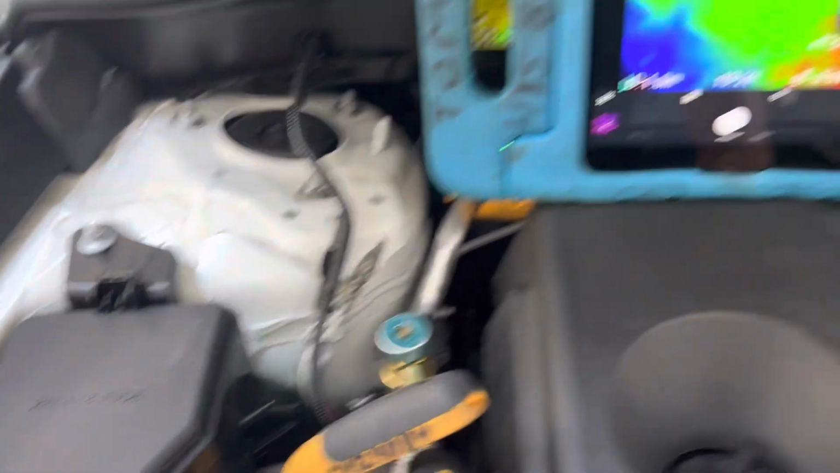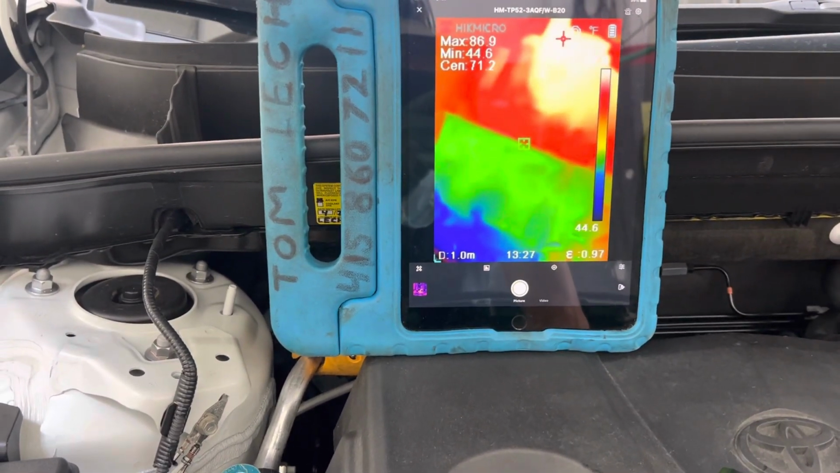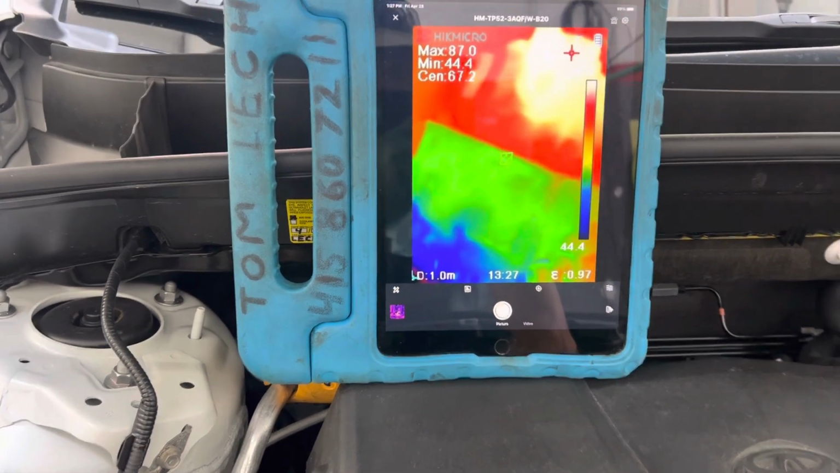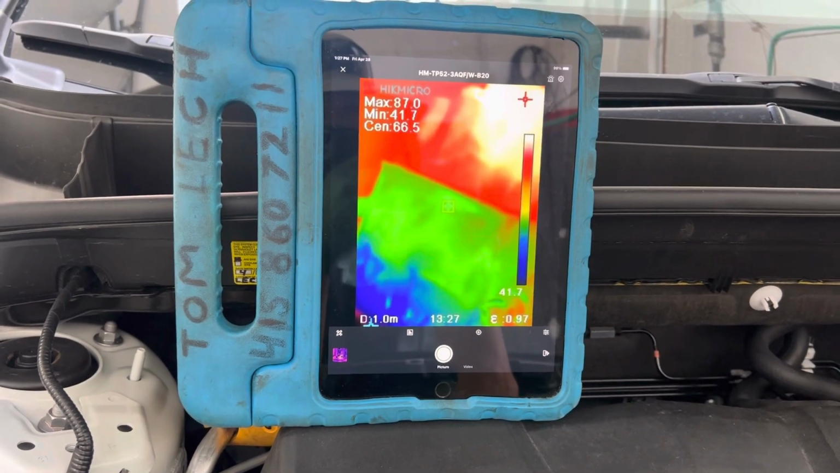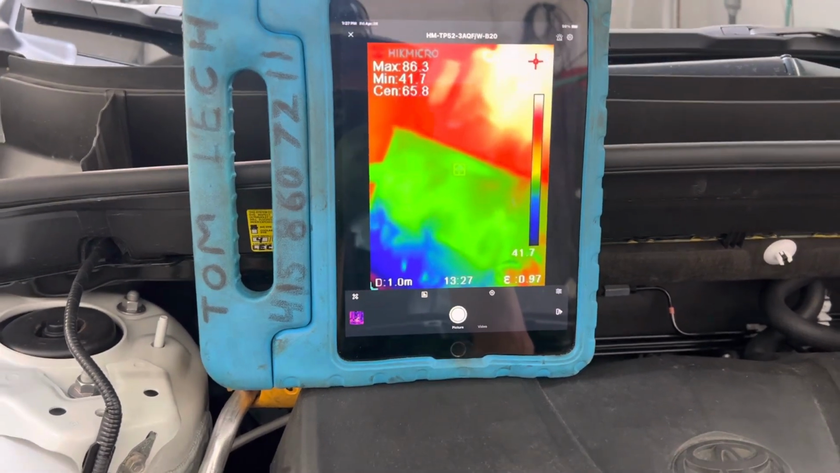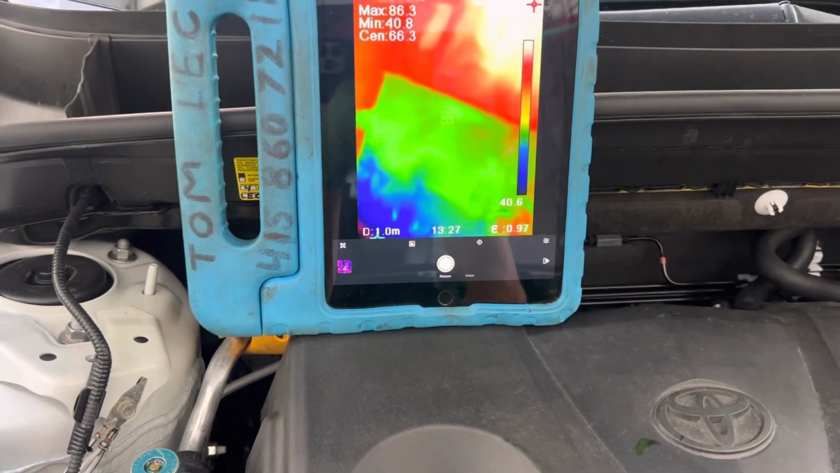There you go. You see that hot spot up there? That hot spot that says maximum 86, 87 degrees up there with the little red bouncing around crosshairs? That is the discharge line coming out of the compressor. That's the temperature there. Okay, it's recalibrating. Then you see that green spot? The green in the center, that's the center of the case.